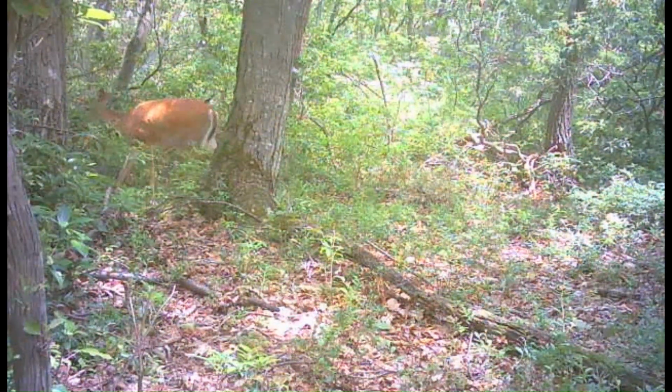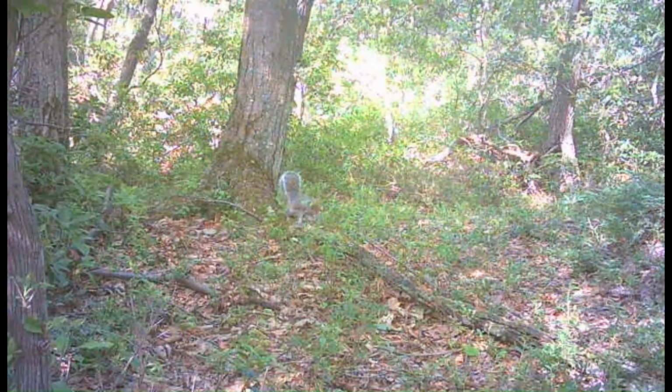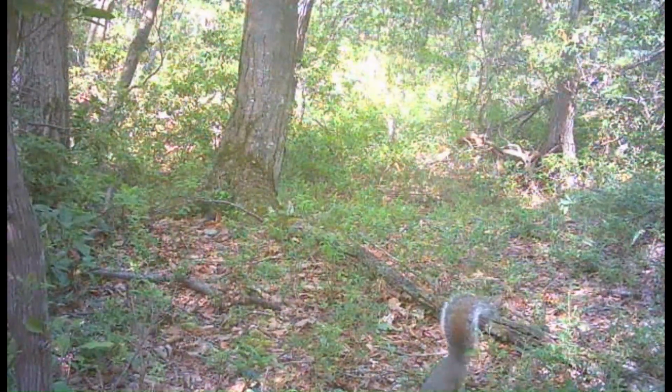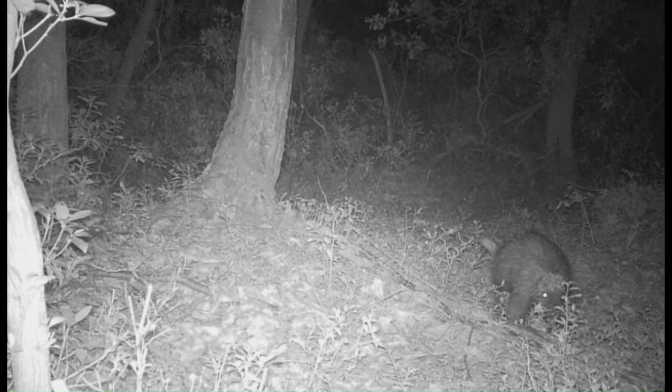Here we got a doe moving through the back of the property. And we got a squirrel in here running around. And this is June and July both, I'm going to check this on the 1st of August. And a porcupine wandering through back here.